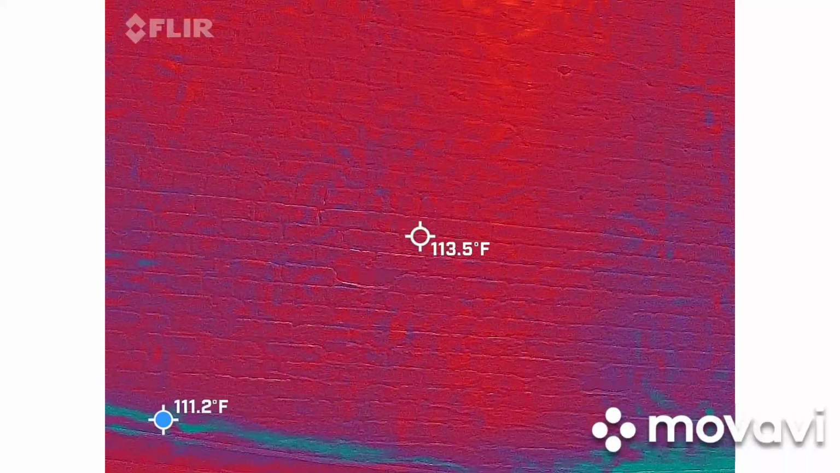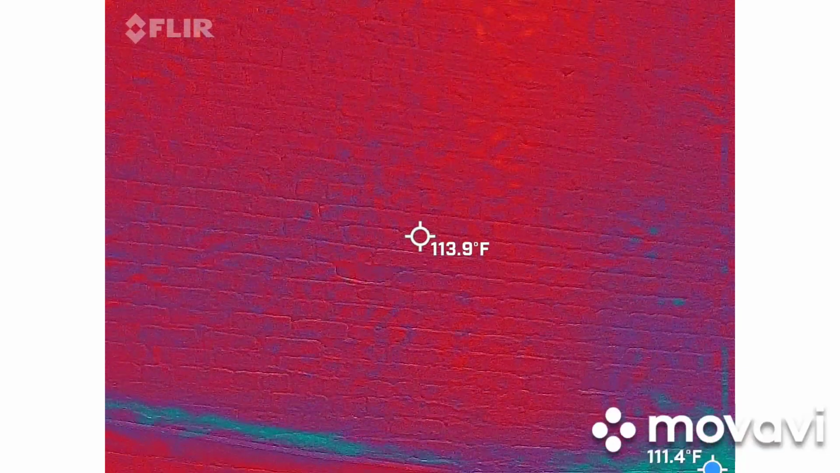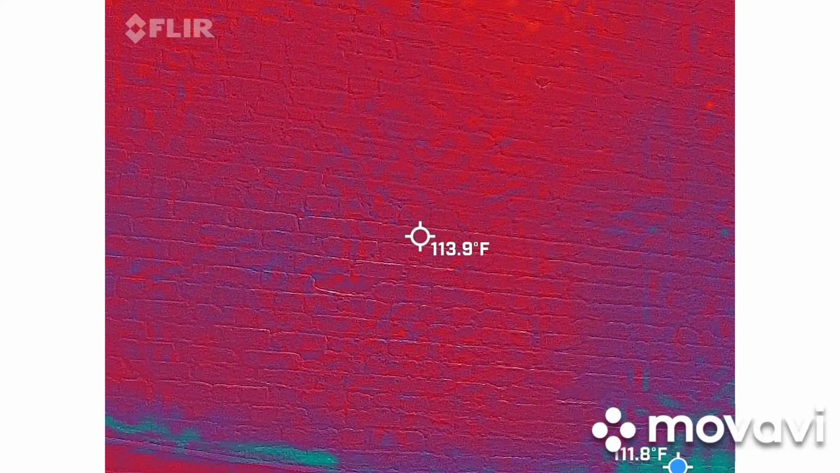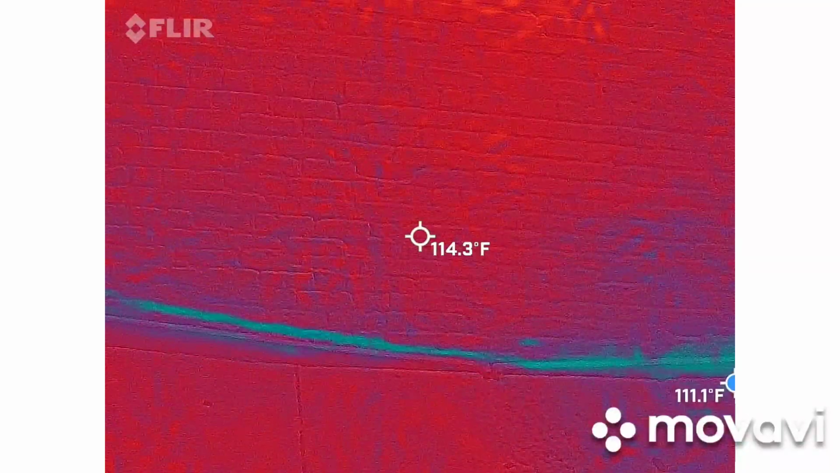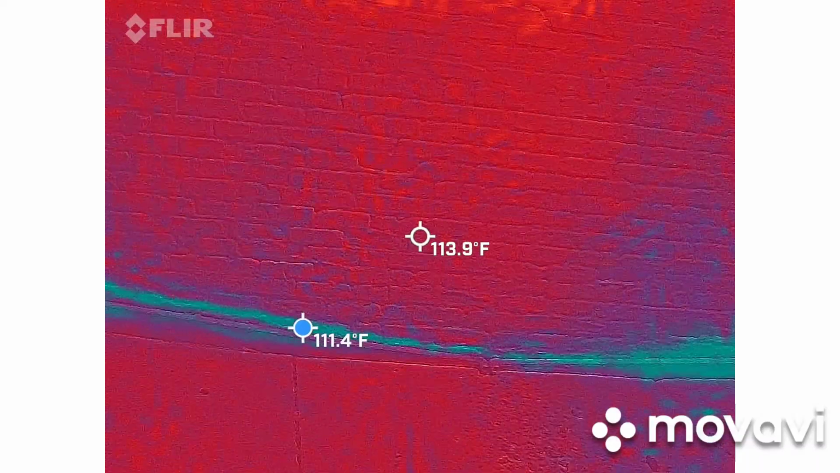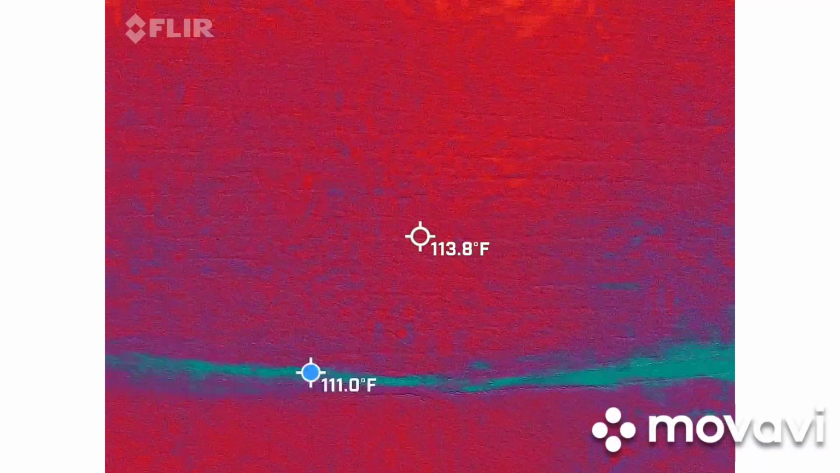Okay. The cold spot, just so you know, when it's going through and moving around, if you have the sky in your frame, it's going to automatically default to the sky just because it doesn't know what to measure. So if you can keep the sky out, I mean, it's going to be hard in some places, but do your best to keep that sky out so we can actually see where those cold spots are. You got it. Thank you.